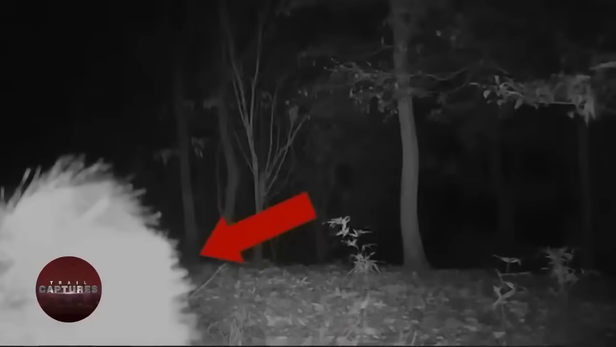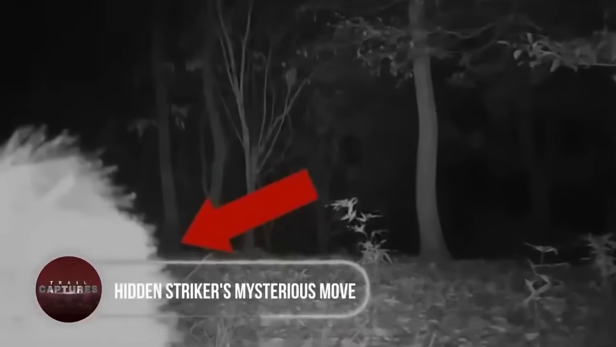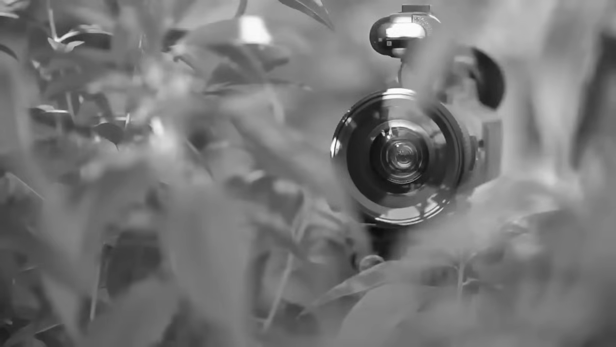Only the wild knows the final answer. Hidden striker's mysterious move. Even trail cams themselves aren't safe from the intrigue of the wild. In Japan, an unknown beast, a wild boar, became fixated on the camera, determined to remove it from its perch.